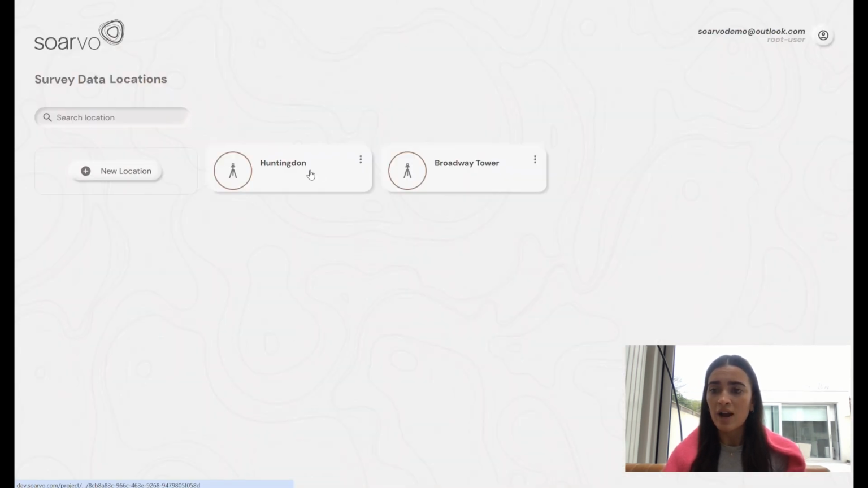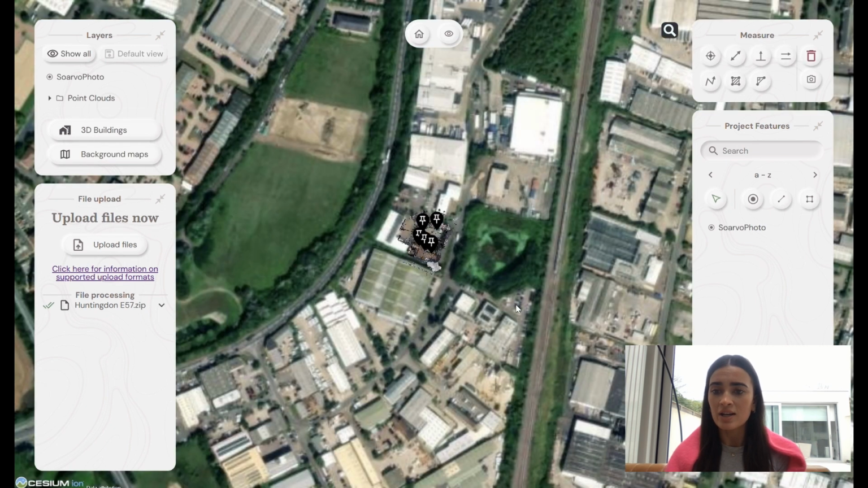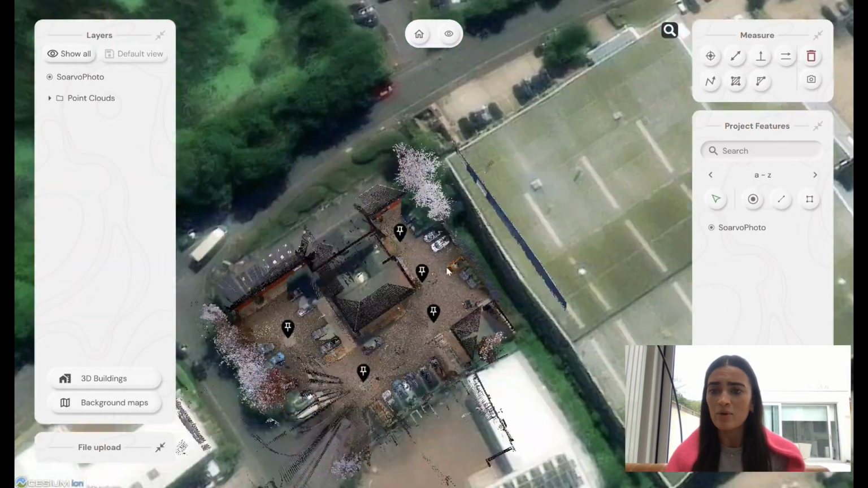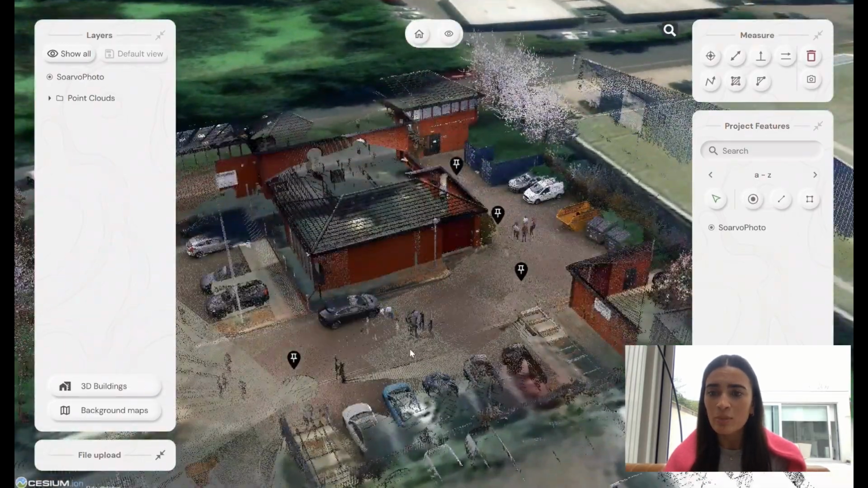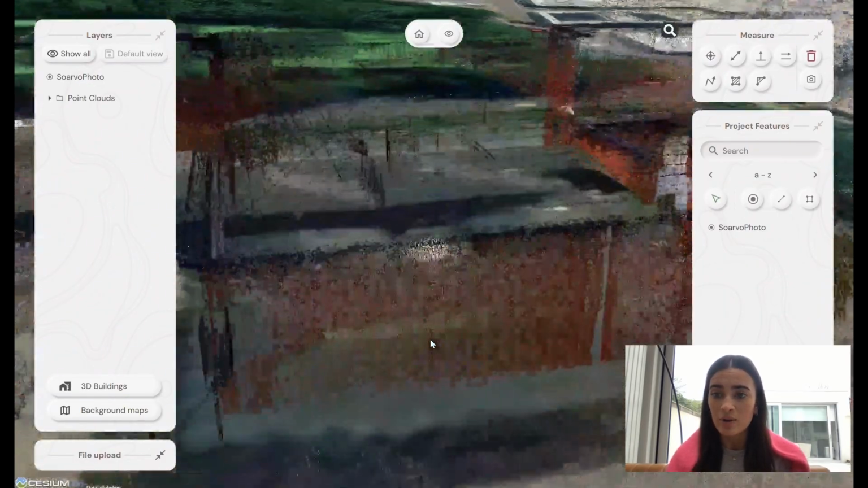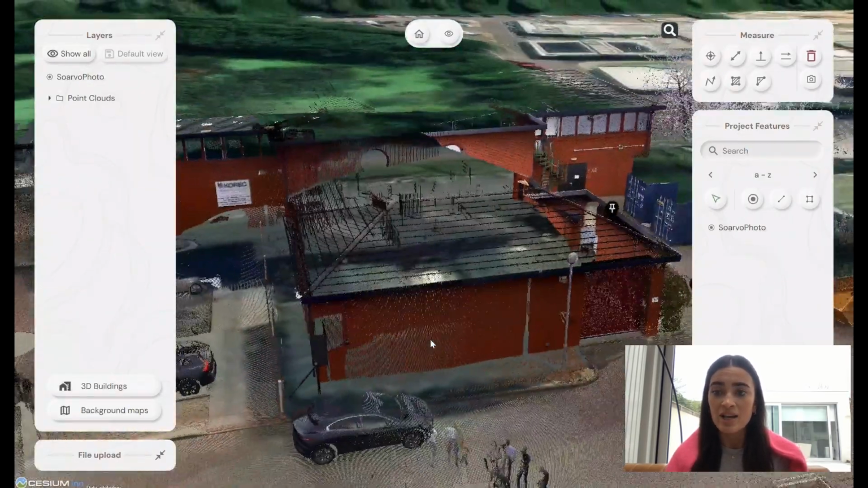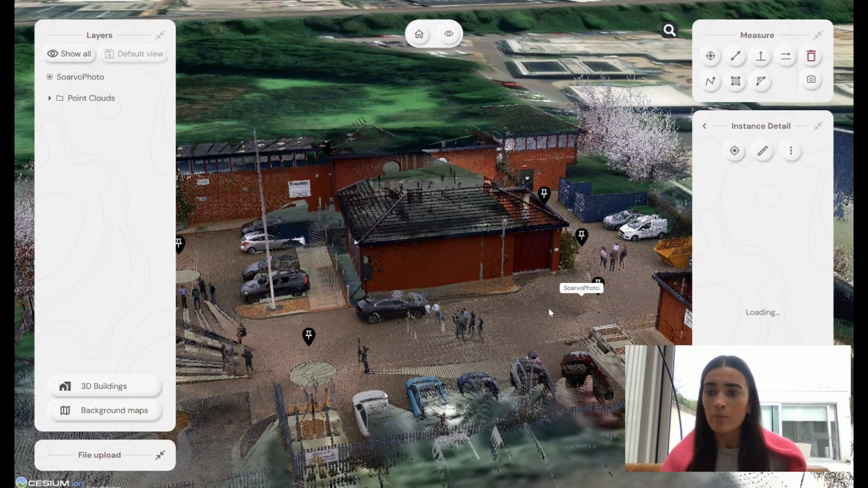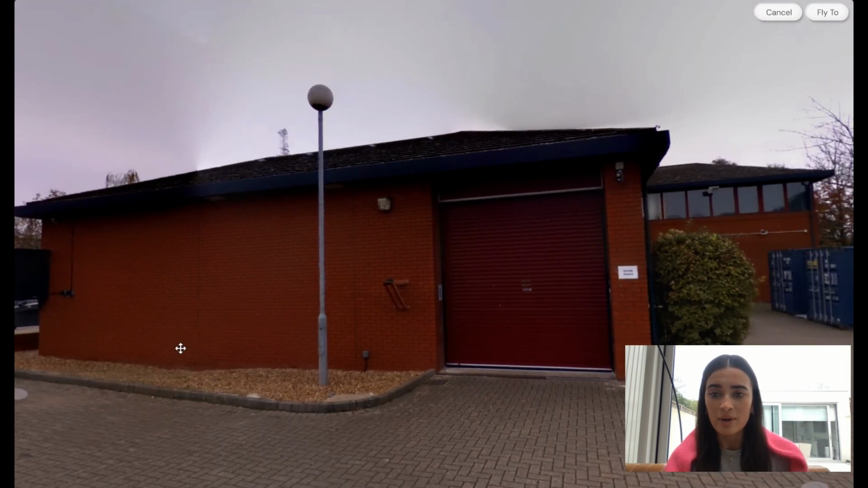So the upload is now ready and we can open the location and we can see our processed points in 3D and move it around. And you'll notice these little black dots. Each one of these represents a station setup, the exact position of the scanner when the panoramic images were captured. So by clicking on one of the dots, we can now step into a panoramic view.